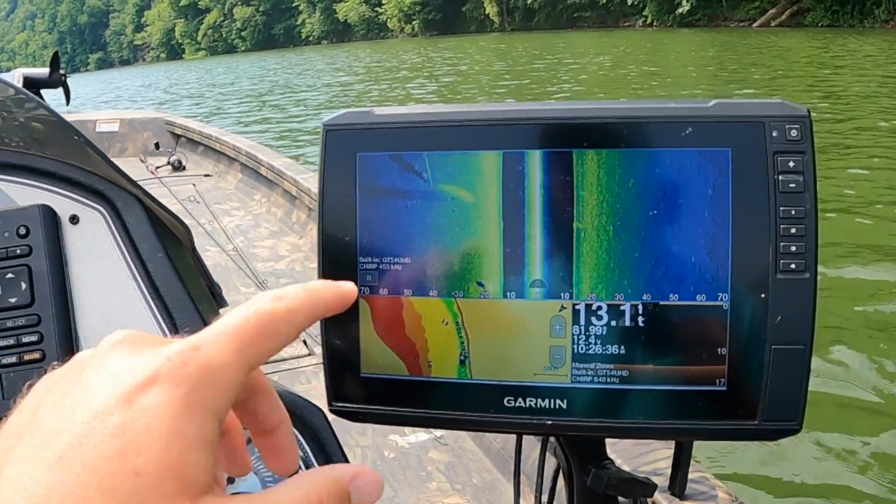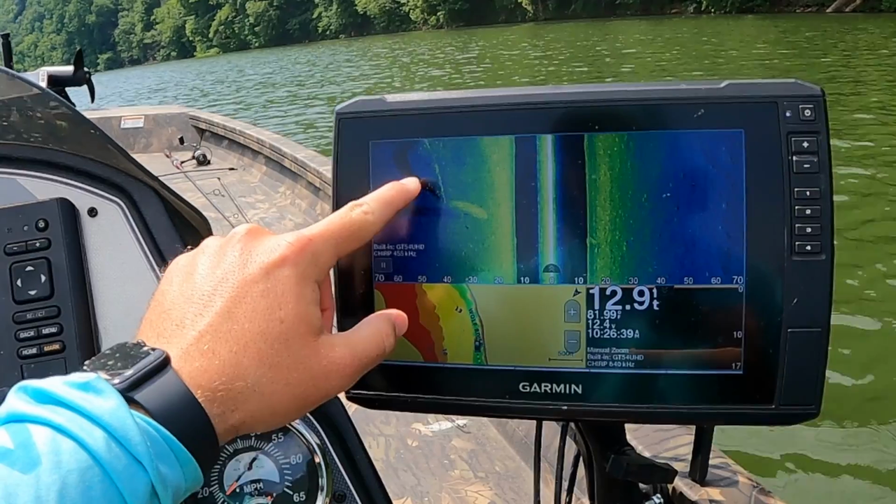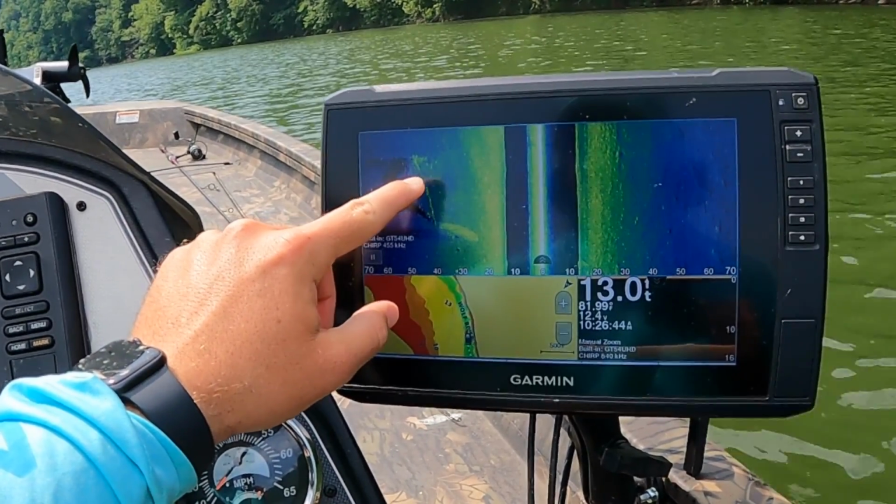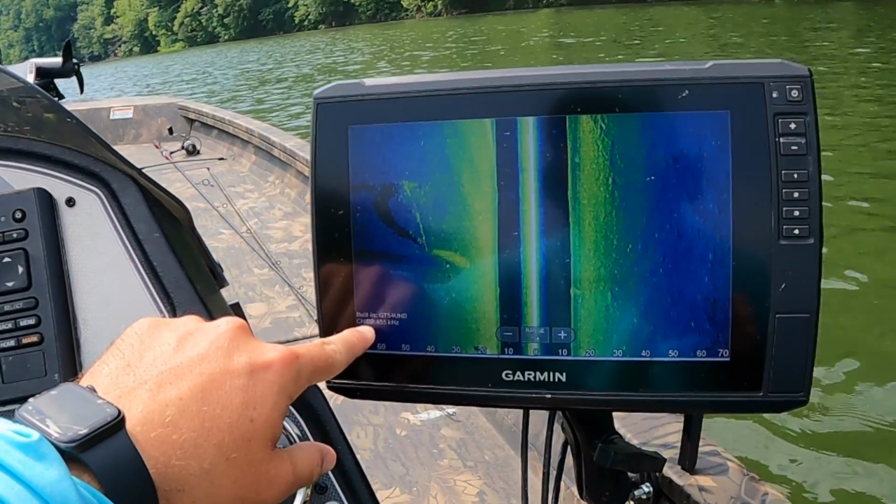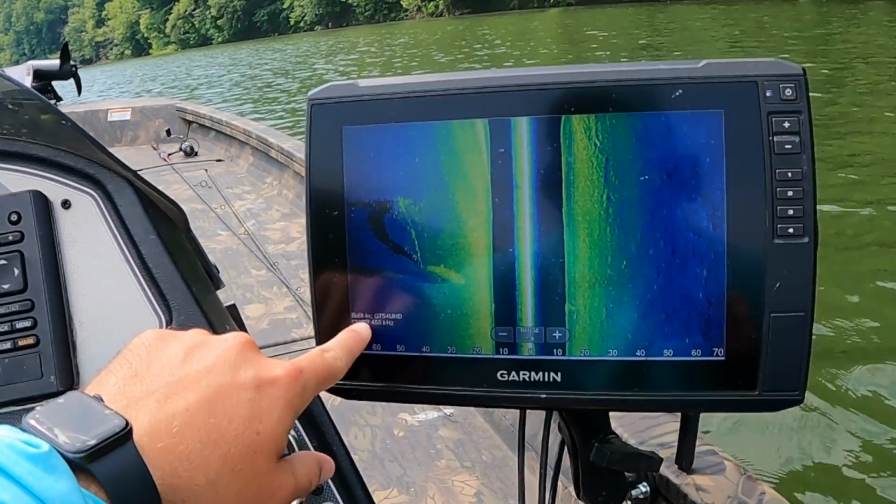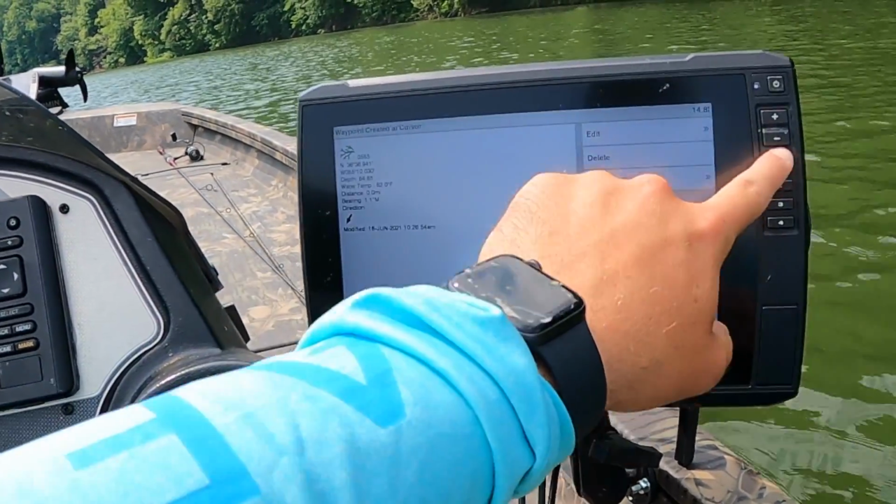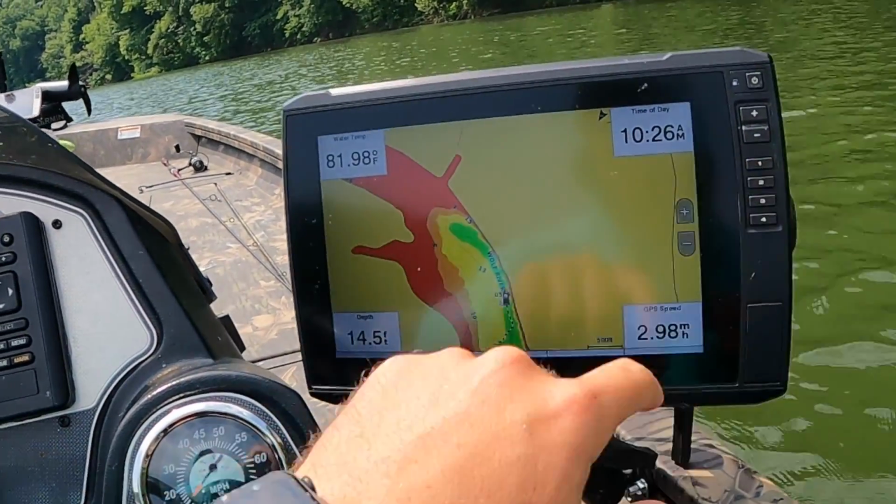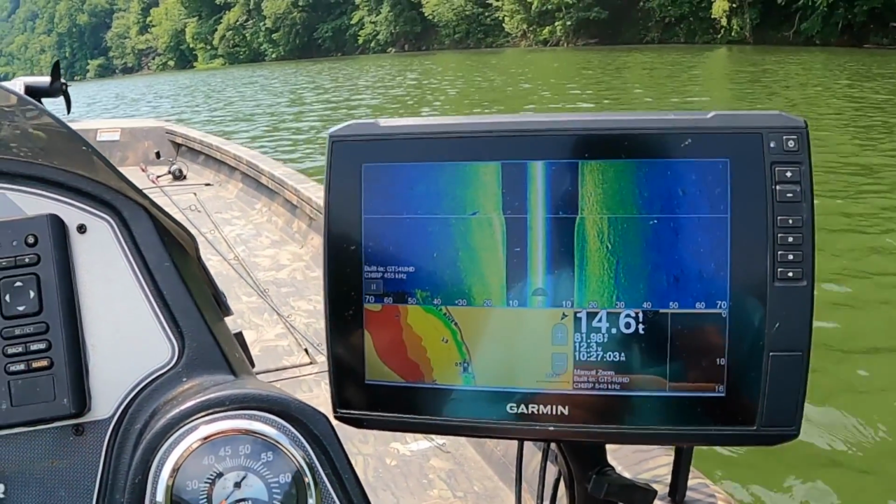Okay, see this right here? This is gonna be a tree. See the shadow? There's a bunch of fish on it. See the little marks? So what I'm gonna do, I'm gonna click right here. I'm gonna pause my sonar. I'm gonna put the mark, new waypoint. There's the waypoint right there. And we're gonna go to it.